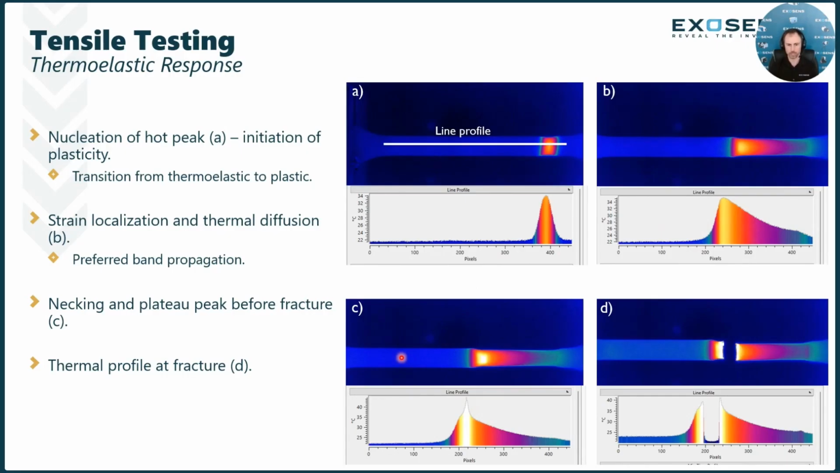Exactly what we're seeing there and where that's coming from, we're not really too sure yet, but it's an interesting feature that we always tend to see right before fracture. And this D over here, if we transition to D, that is just the thermal profile at the fracture point.